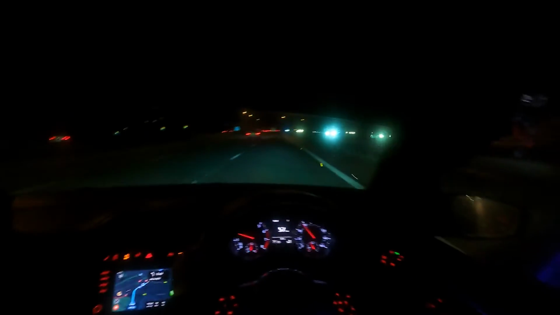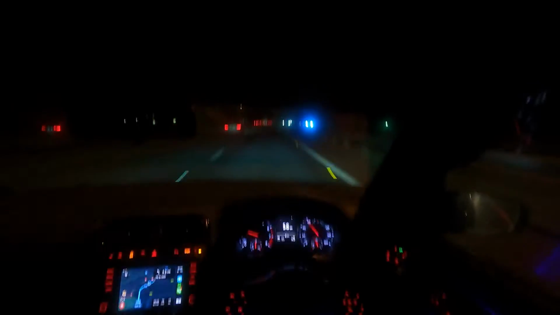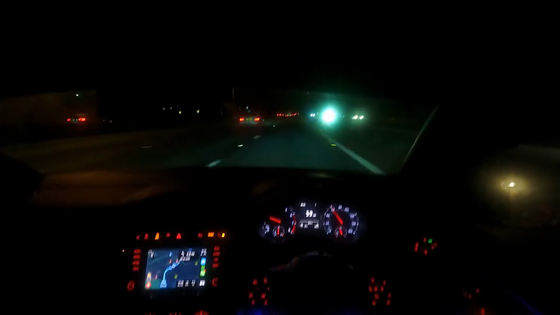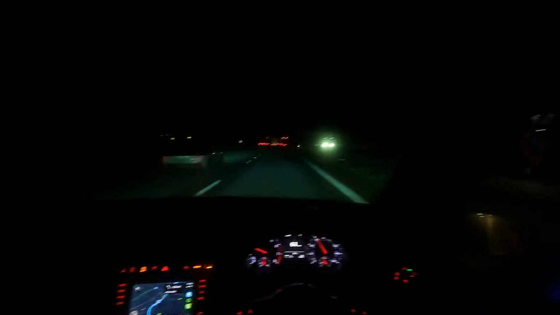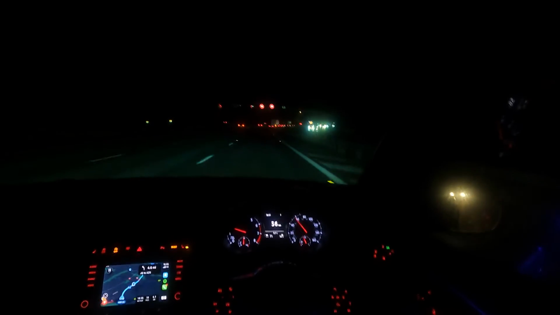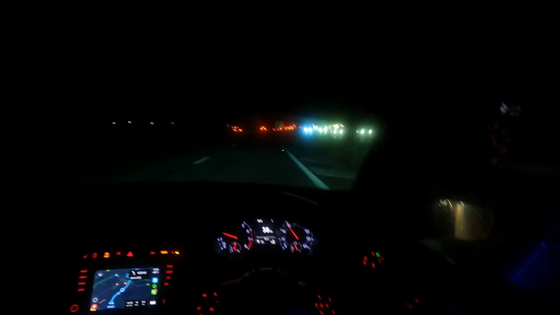I think this is the M240 here. Is it an M240? I don't know. Is it just a 2 Series? I can't work it out. It looked like an M240 because it had 2 exhausts on it, but I don't know. Nah, it's a normal 2 Series. You're not tricking me today, it's a 218i. I could literally just buy a 118i and stick a B58 in it, and I don't know if it would be cheaper, but it would probably be quite funny to be fair.